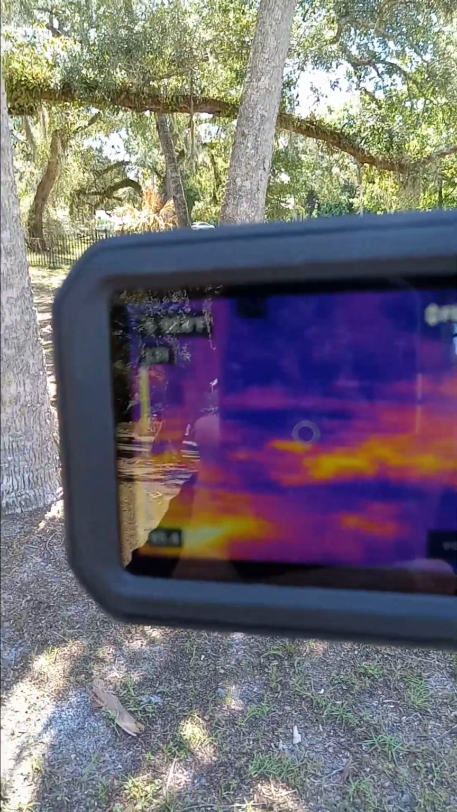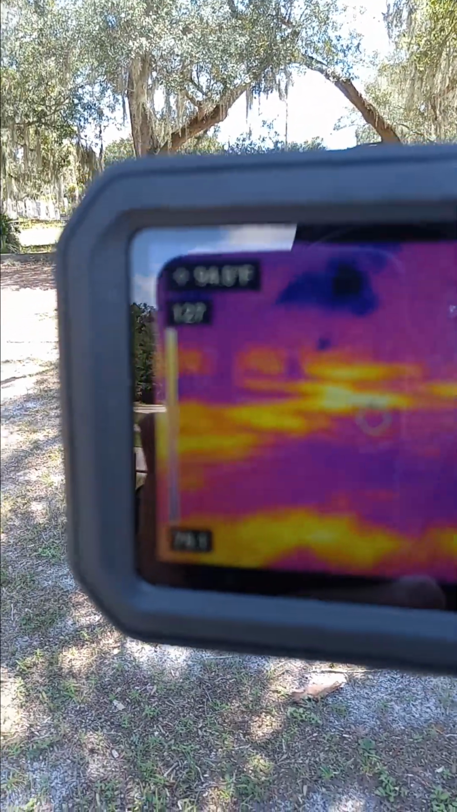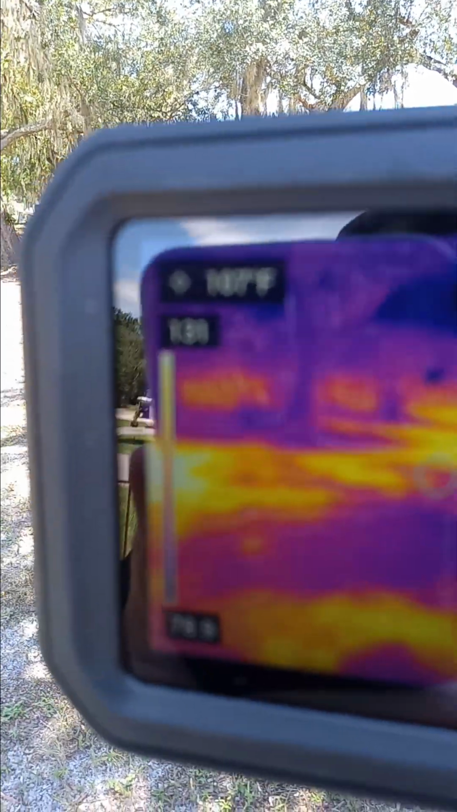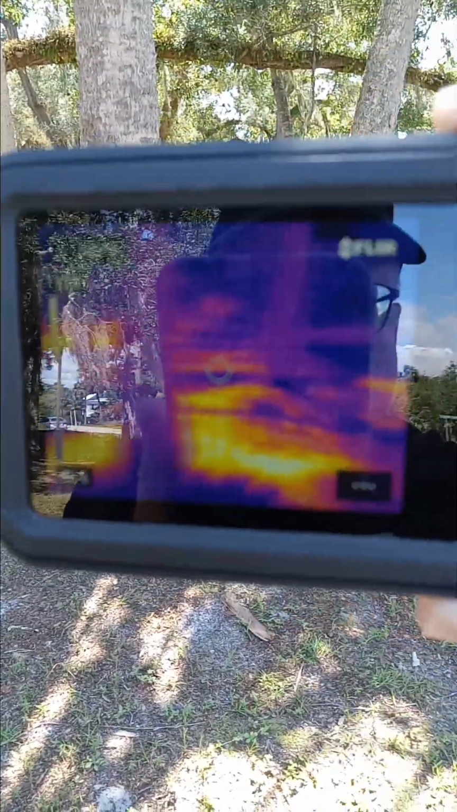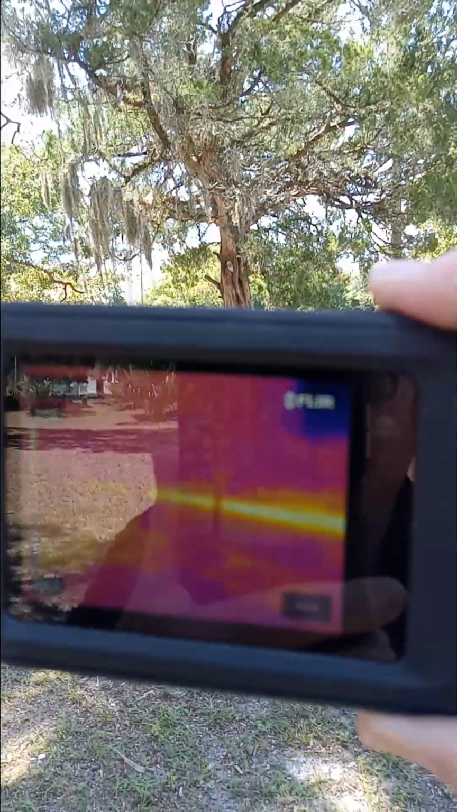I don't see anything unusual. If it was a cave or something underground, it might have enough air current of cool air coming out that you can see it, almost like, not as powerful, but like when you turn the AC on. So I can't say I see any of that. There's a couple of palm trees here. And over here, there's this little cedar tree, which is interesting.